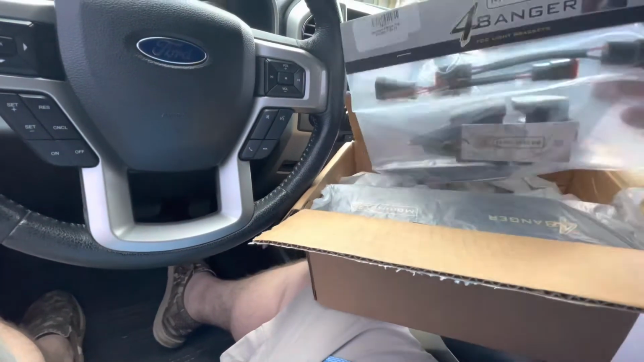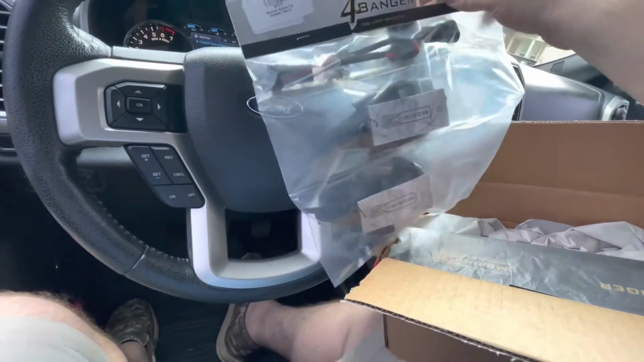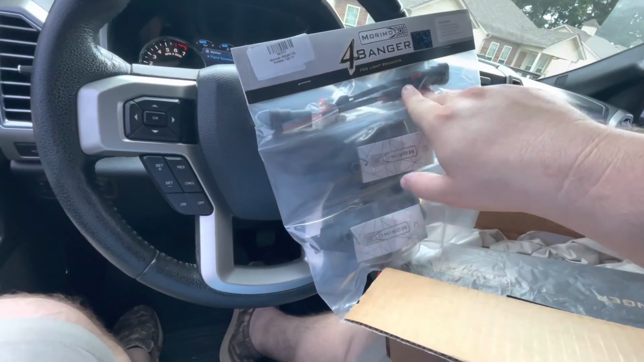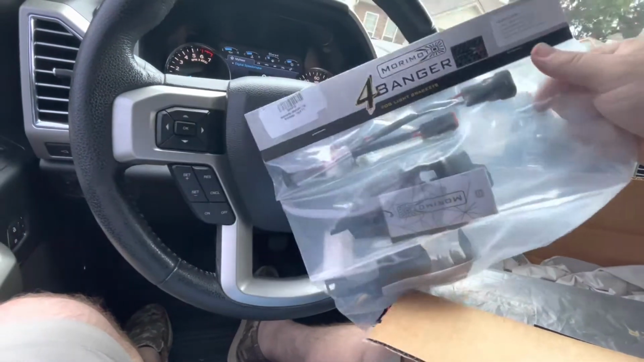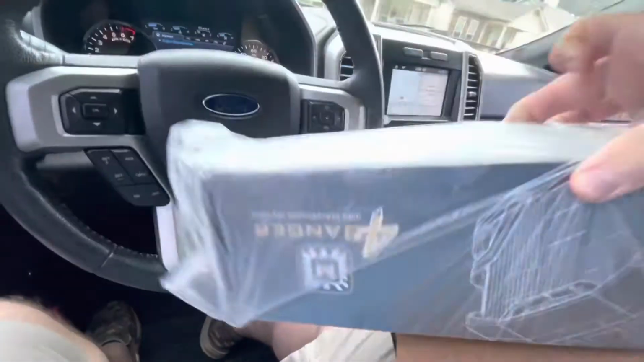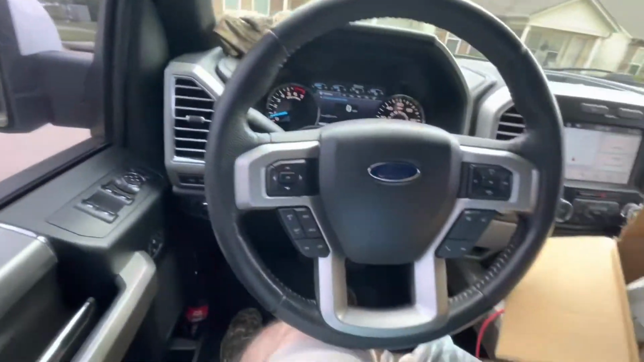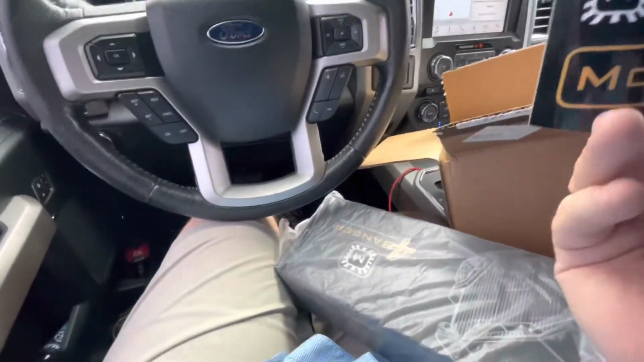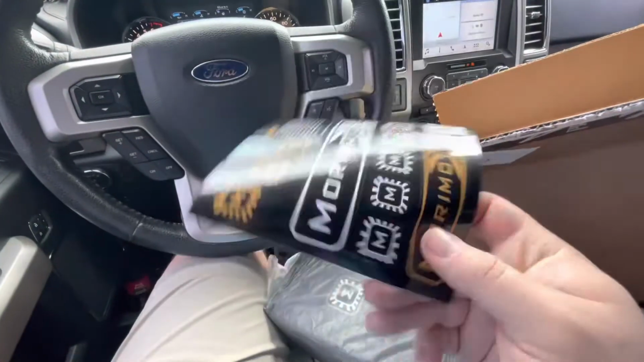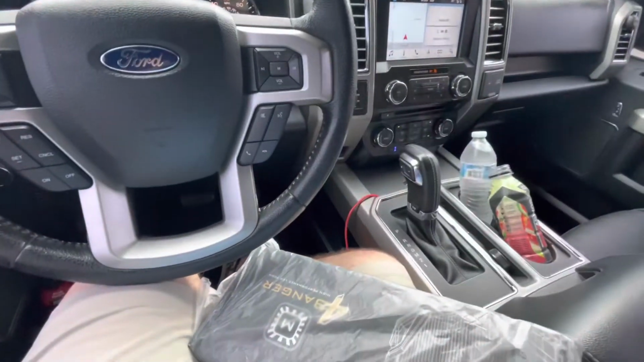So showing whatever all it came with. So these are the little brackets that go onto the 4-bangers and install into the fog lamps, and then the wiring harness connects to the truck. And then these are the 4-bangers that come with it. I'm doing this in my truck because this guy over here is trying to work on a dump truck right next to me, and it's loud outside. Got some stickers. That should add a couple horsepower, but I ain't putting them on. Alright, that's all that's in there.